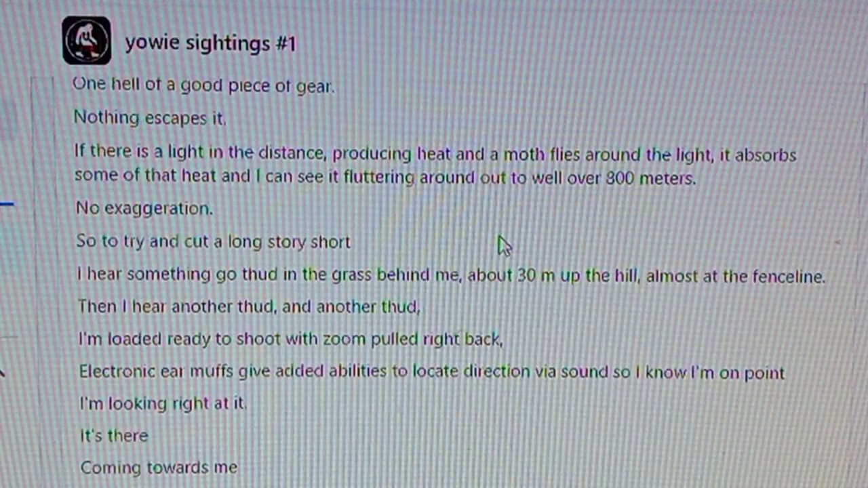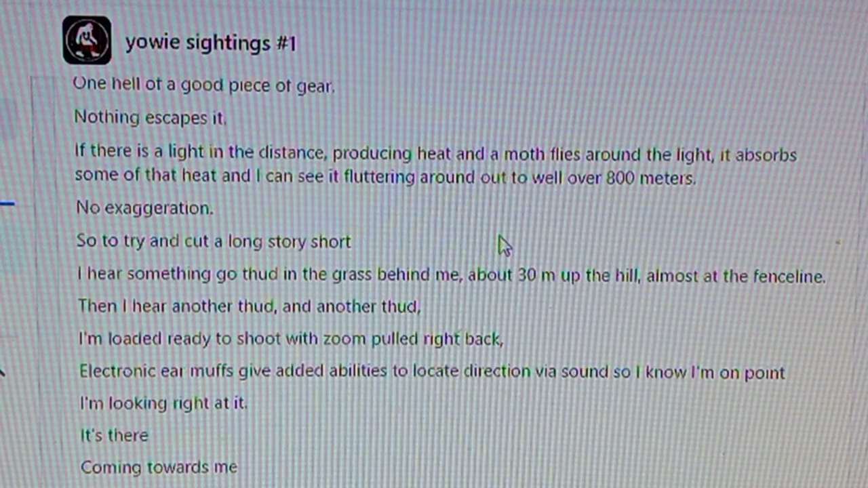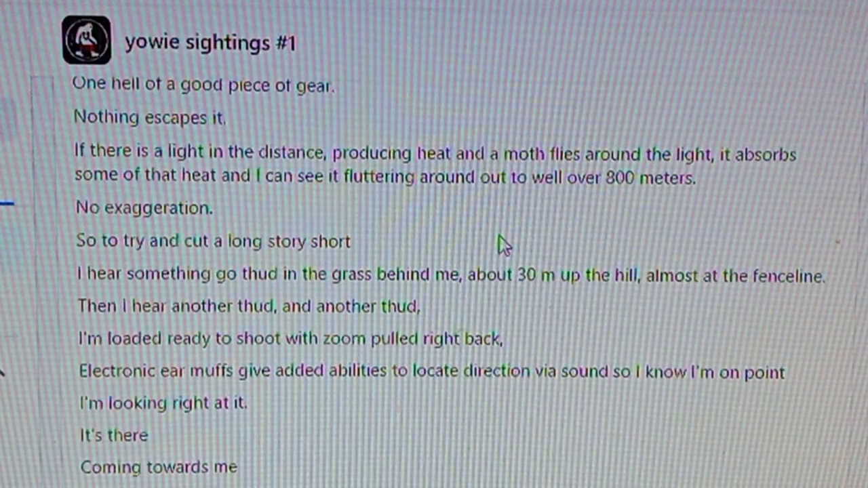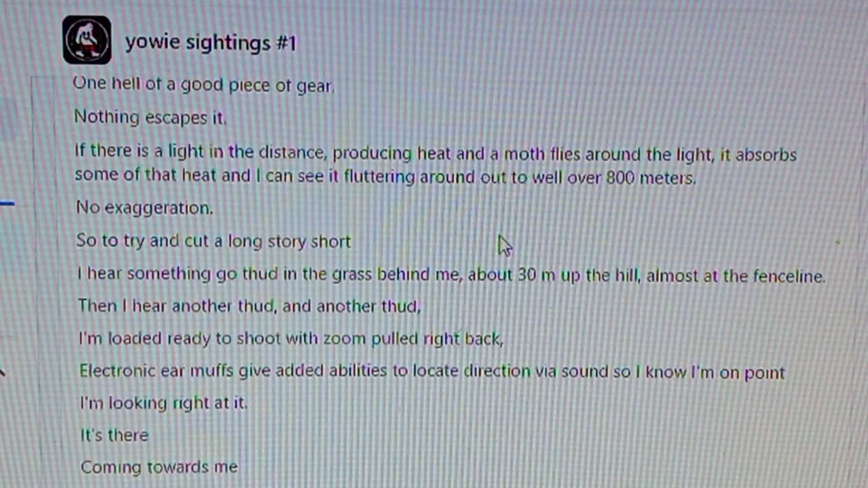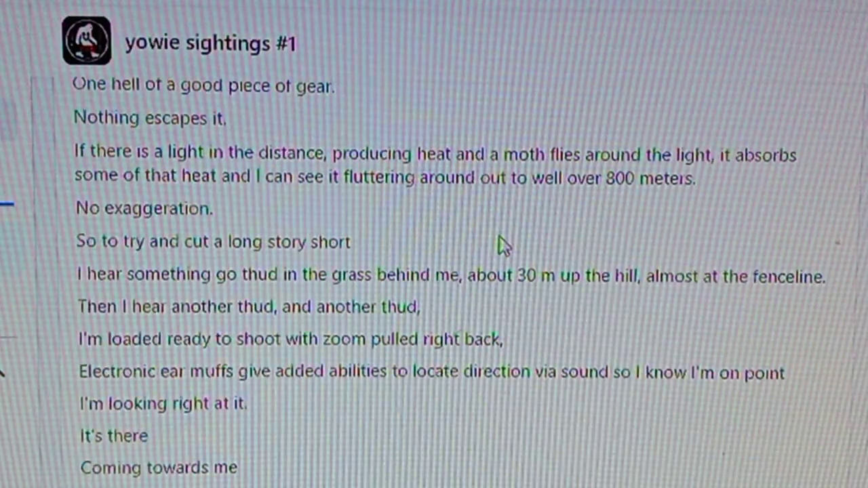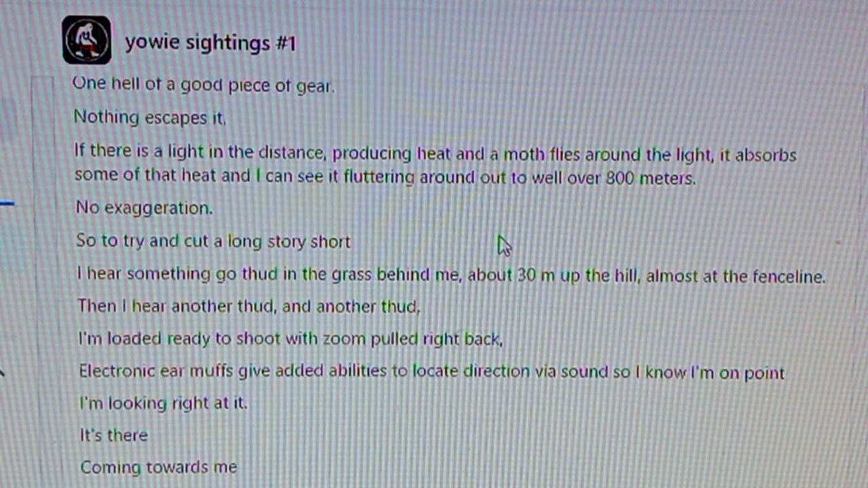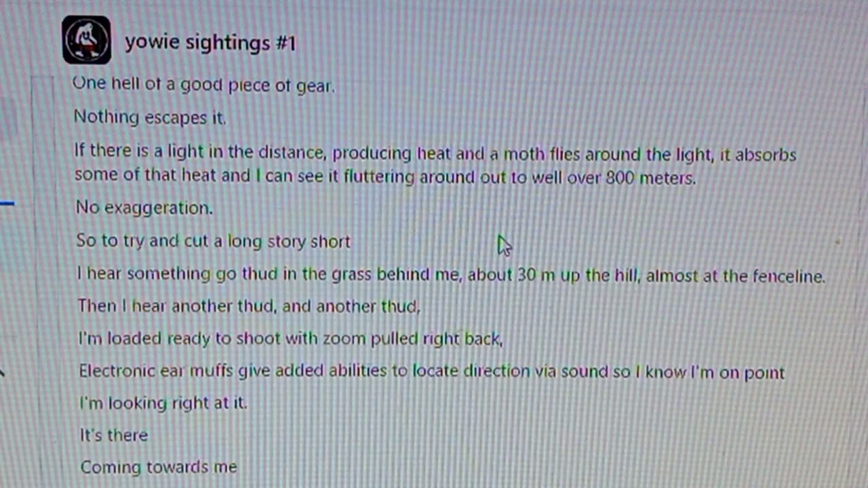To cut a long story short, I hear something go thud in the grass behind me, about 30 metres up the hill, almost at the fence line. Then I hear another thud and another thud. I'm loaded, ready to shoot, with zoom pulled right back. Electronic earmuffs give added ability to locate direction via sound, so I know I'm on point and I'm looking at it. It's there, coming towards me. The thuds get louder and faster. Only problem is, I can't see a damn thing except grass. This thing sounded huge. It's at least 10 metres in front of me, still moving, when I scream out, "Fuck!"